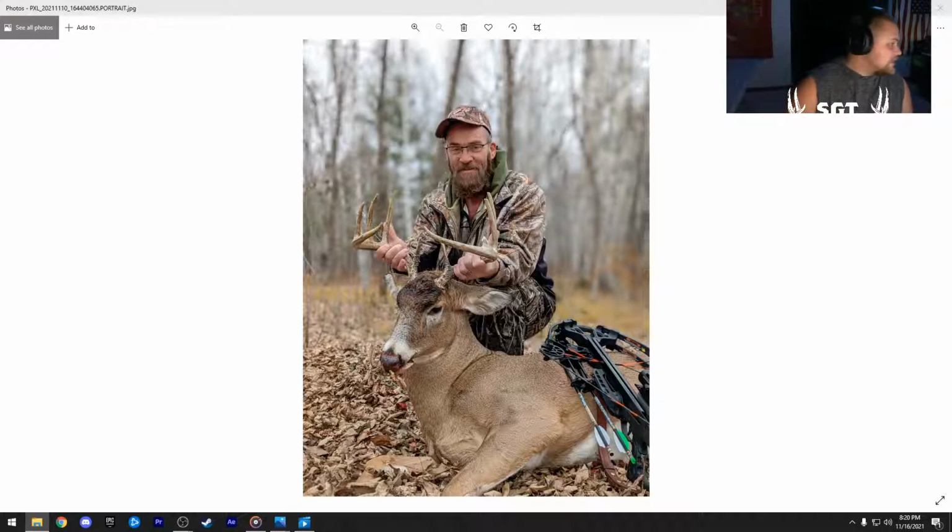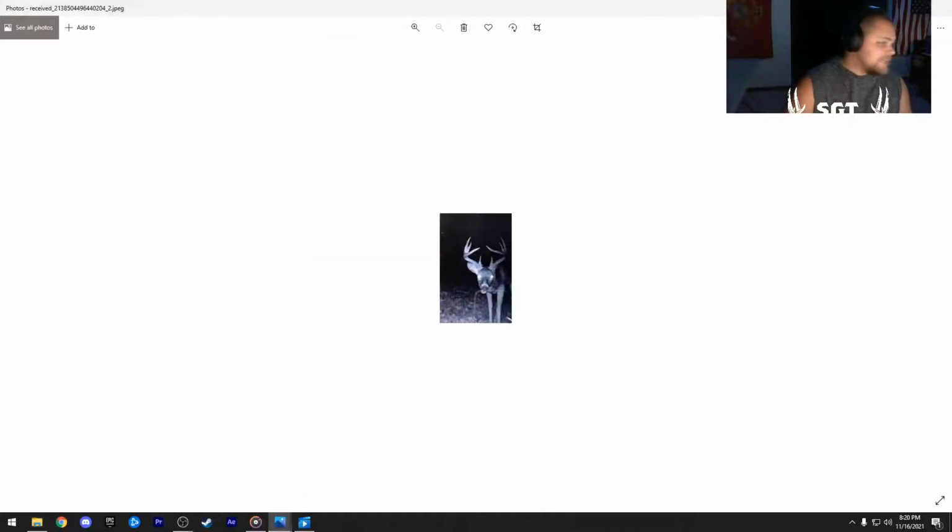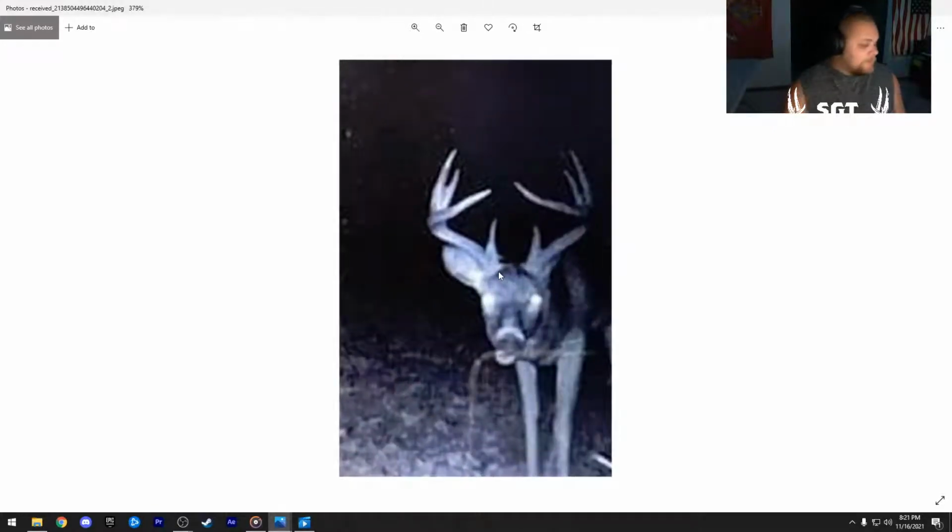So let's get into this here. Let's just start at the beginning. There's some giants right away. So let's see how this first poll goes. I feel like I know exactly what the answer is going to be, but what about this buck here? Absolute giant, if you ask me. A lot of these are going to be obvious for the most part, but I want to see how many true picky shooter passers we have here. So what do you guys think? I want to see if there's anyone that's going to pass up any of these bucks.